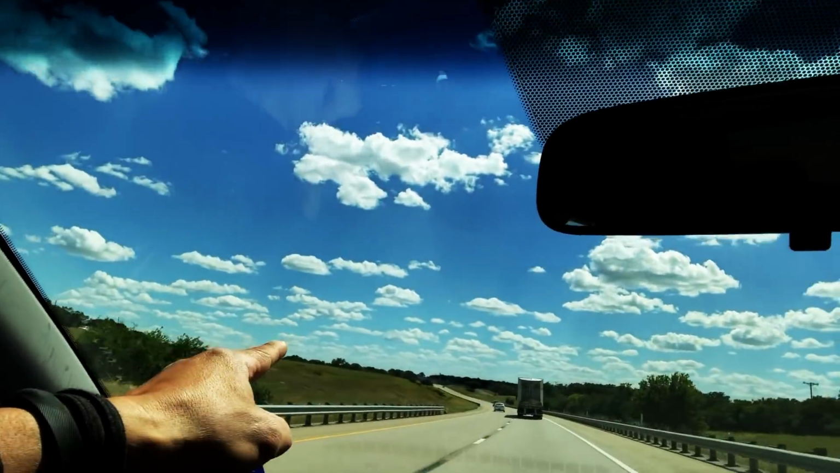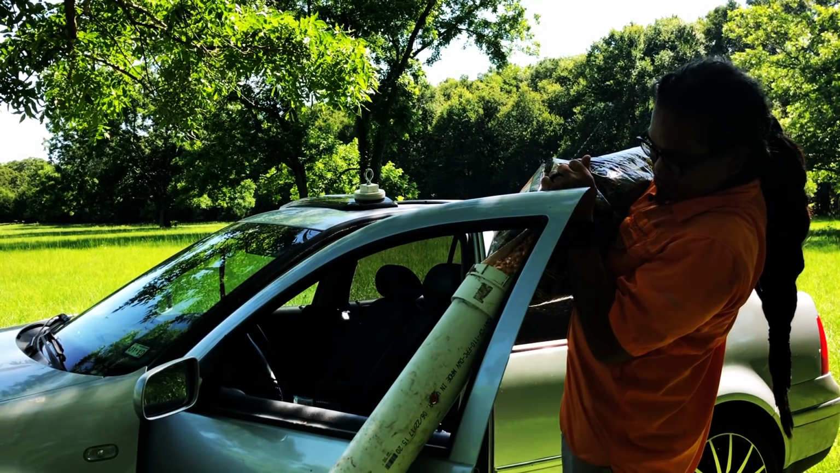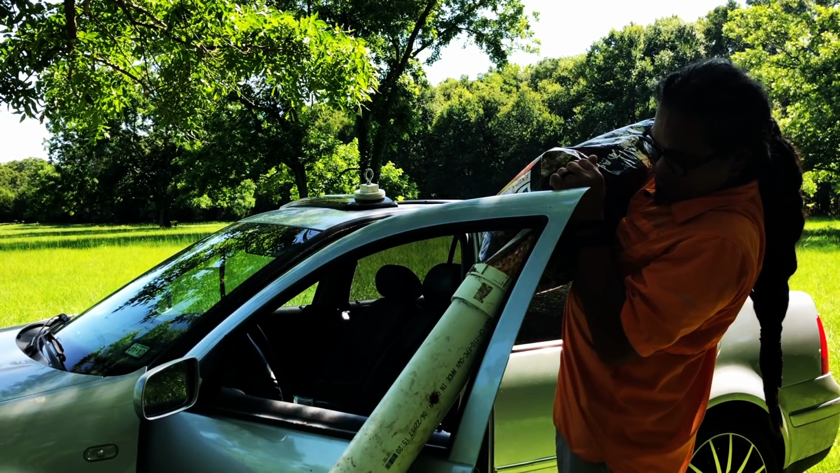Heading out to West Texas, one of my favorite places to go. We're hunting with my buddy Ron, who built me an awesome pig pipe that I've got out on my property, and that thing seems to be doing rather well.